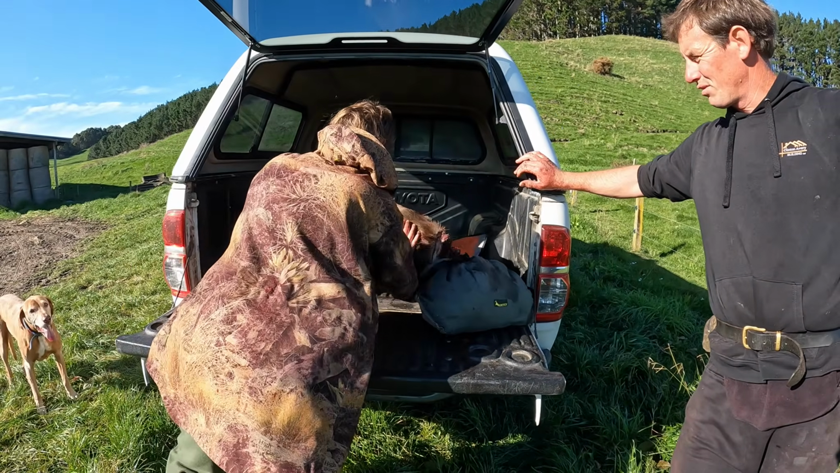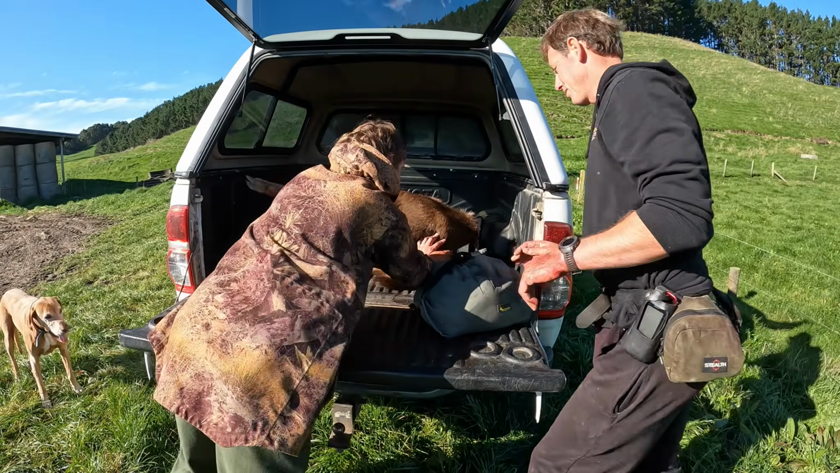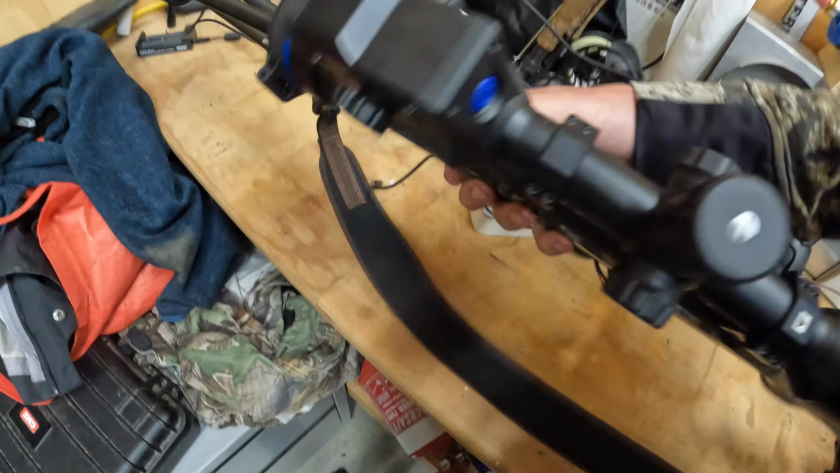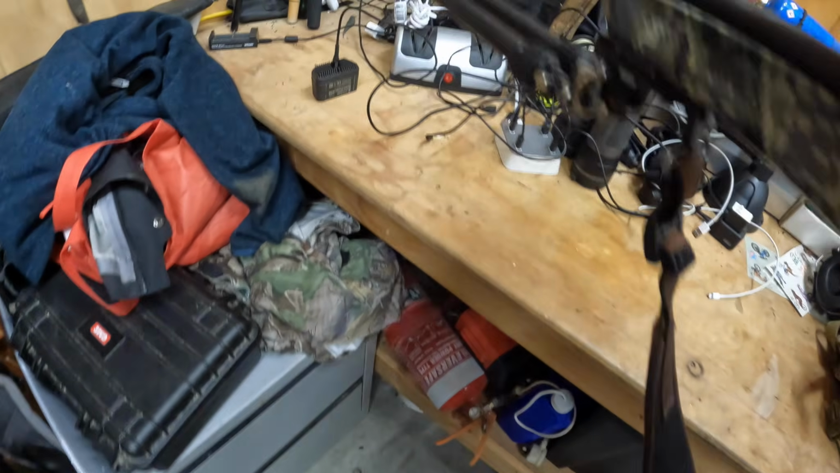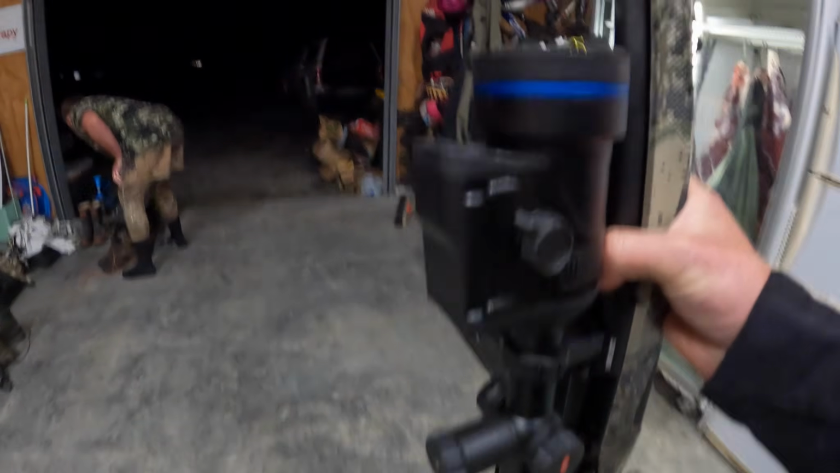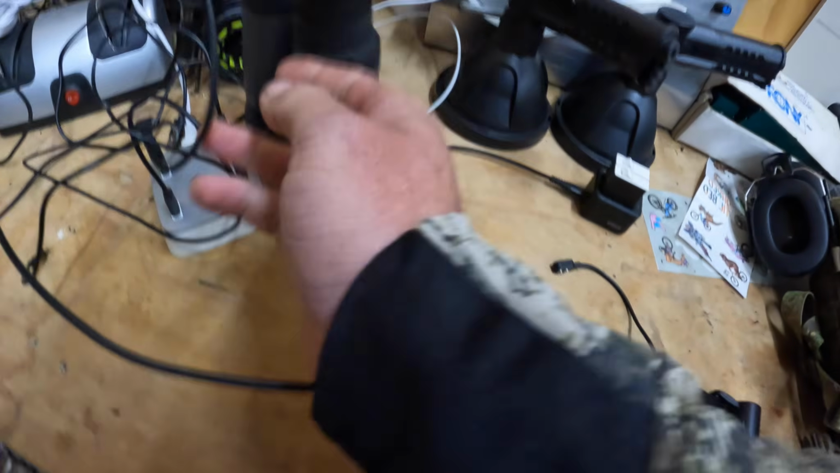Plenty of meat. Understatement if you get one tonight. Pardon? Understatement if you get one tonight. Yeah, good thing I bought a big chili bun. With the deer retrieval all complete and the thermal gear all charged up and ready to go, it was time for some dinner before heading back out for round 2. 10 hours of use.